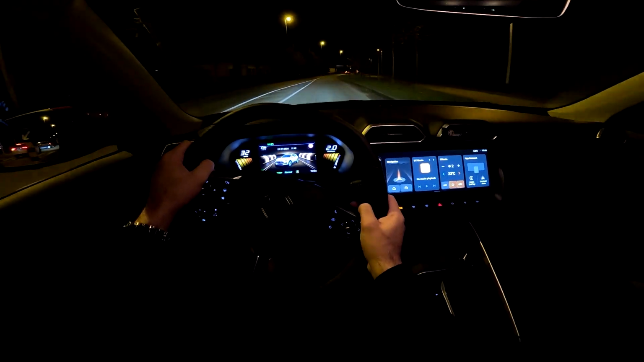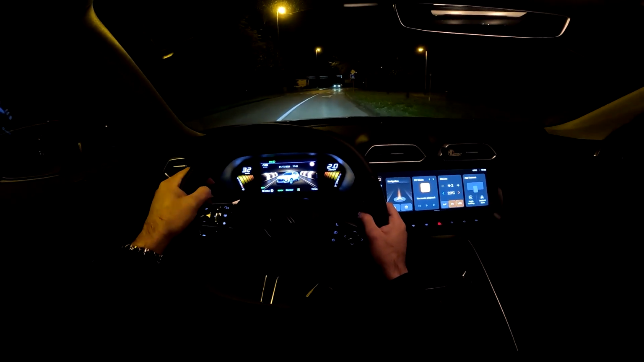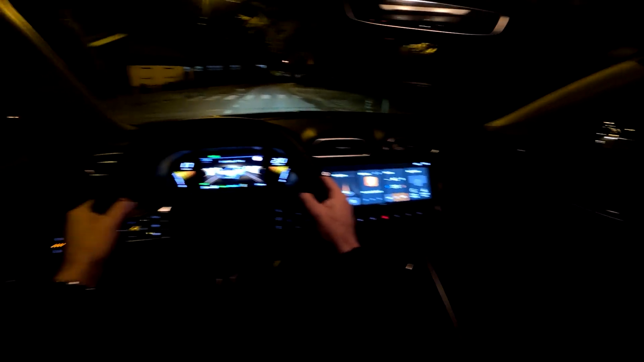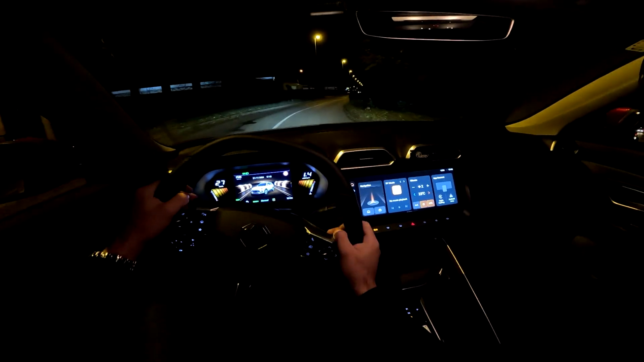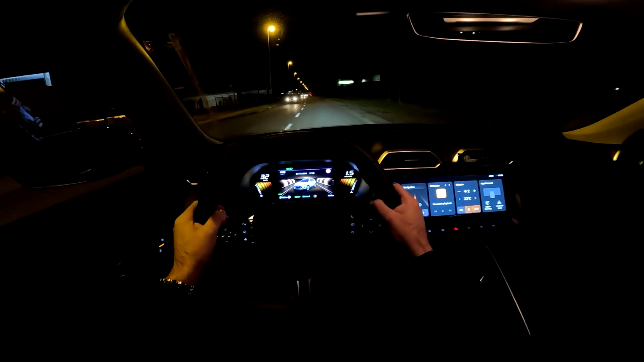There are various colors available. My personal favorite is the new green one that is available here in Croatia, and I will actually get that one on test. So there will be videos with that car, and looking forward to that as well. Stay tuned, of course.